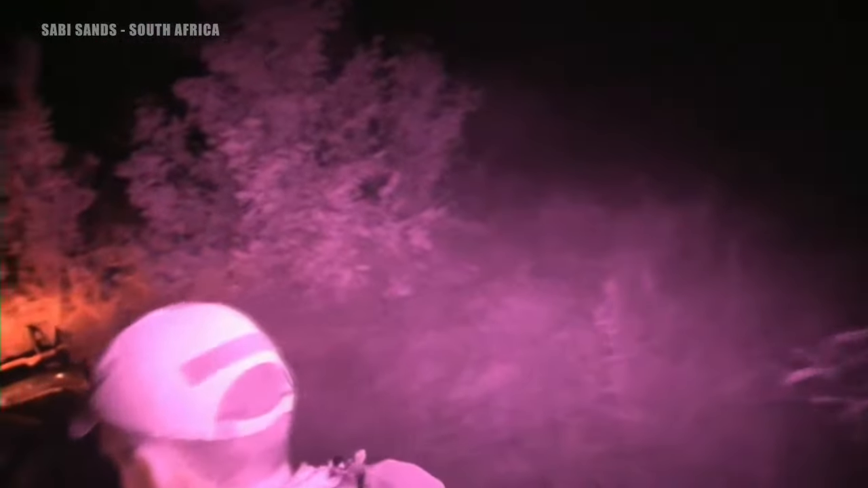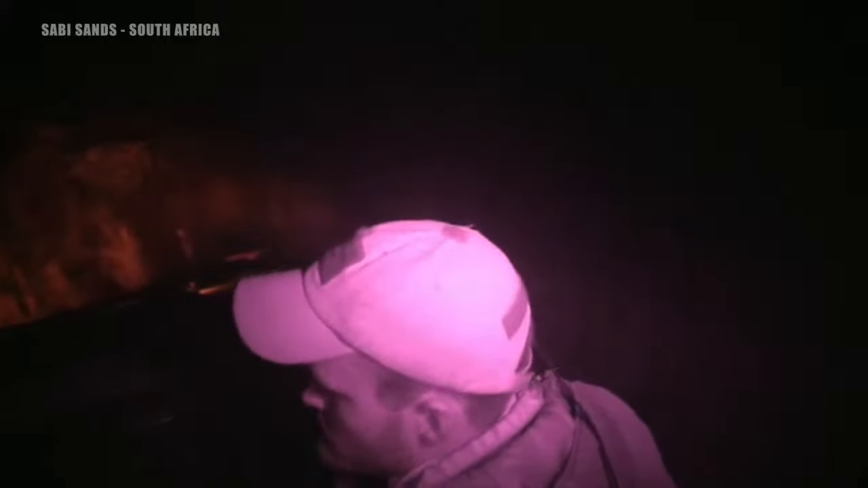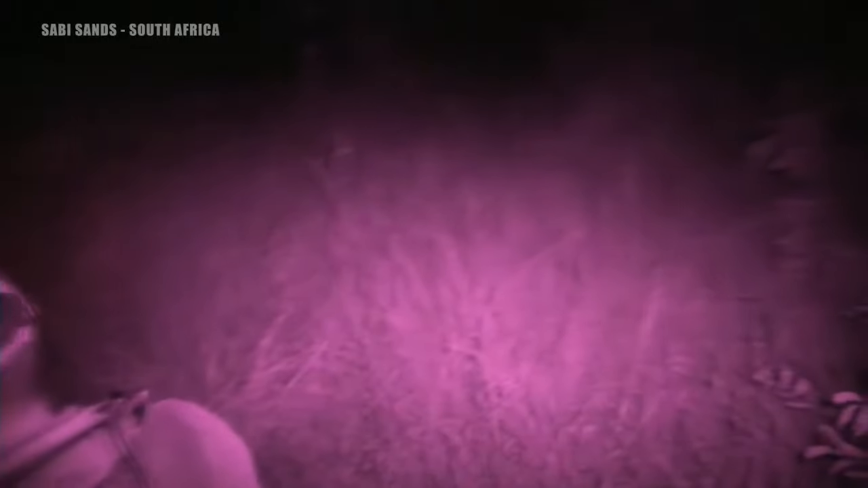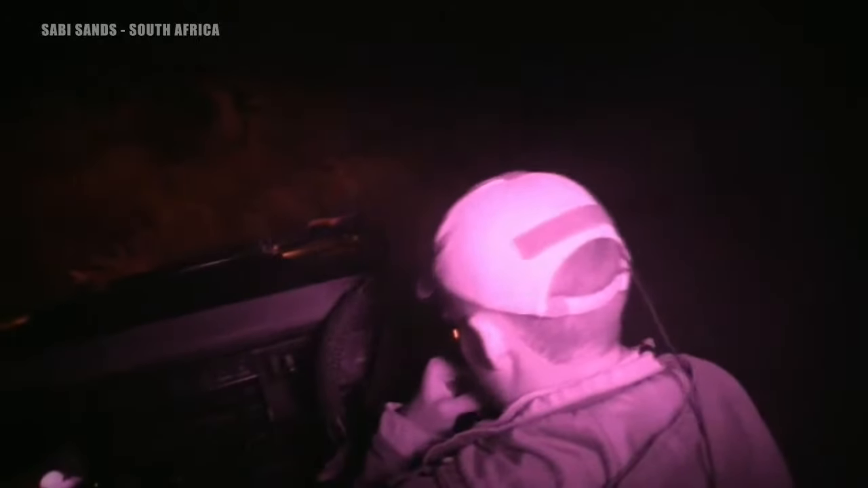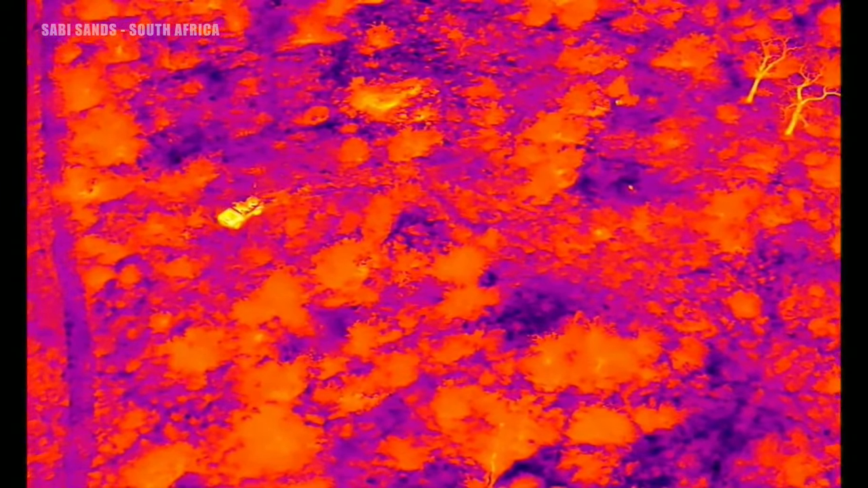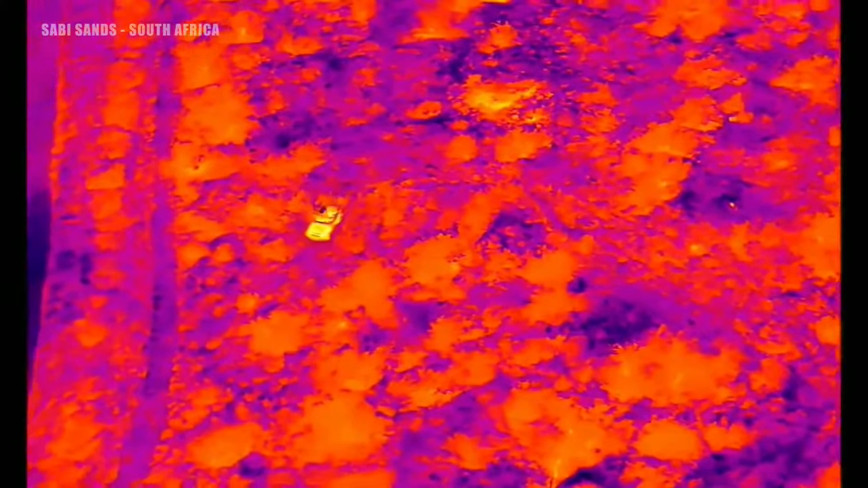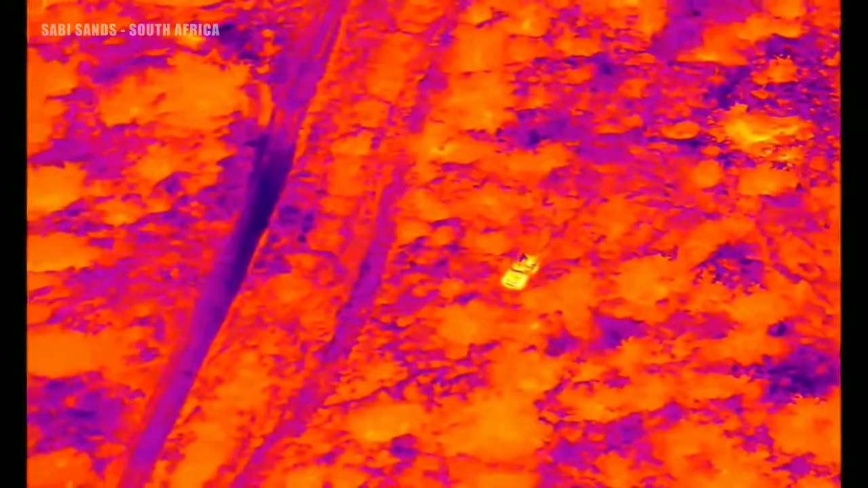Copy that. Do we get a positive ID on it? That's an affirm. We got a positive ID of a young impala ram. Was lying down in the grass, so it would have been difficult to see what it was from above, but we were able to ID it, yes. Copy that. All right, on to the next one. Yeah, we've got battery in how many minutes? Battery in about 5 minutes.